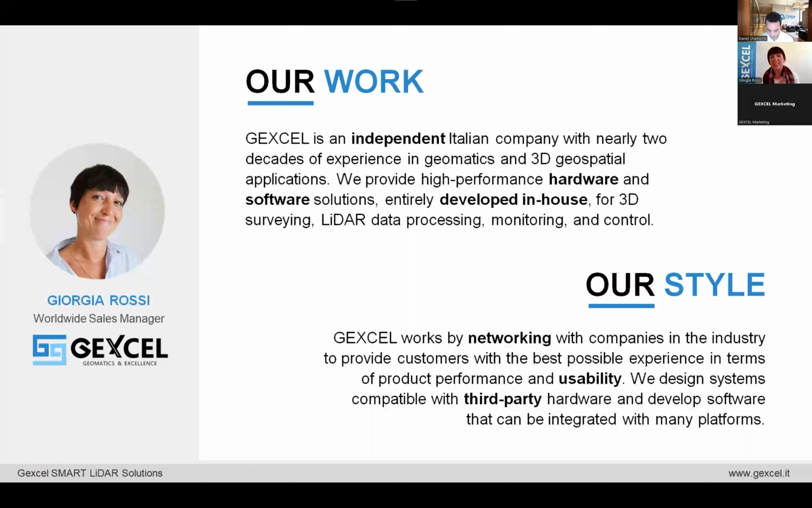Why choose Gexel? We provide versatile solutions because we provide software for data processing, but also solutions for data acquisition. We will focus on our mobile mapping system today and how it will be integrated in Syntu Cloud. We also strongly believe in this integration.